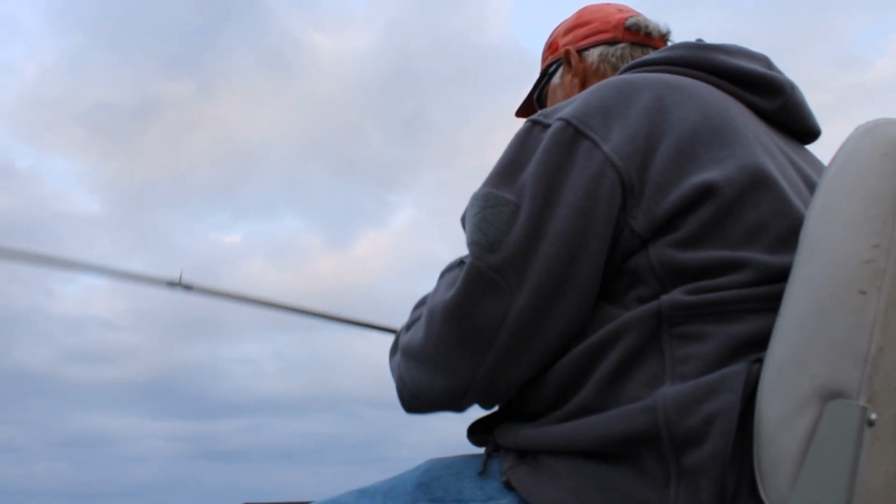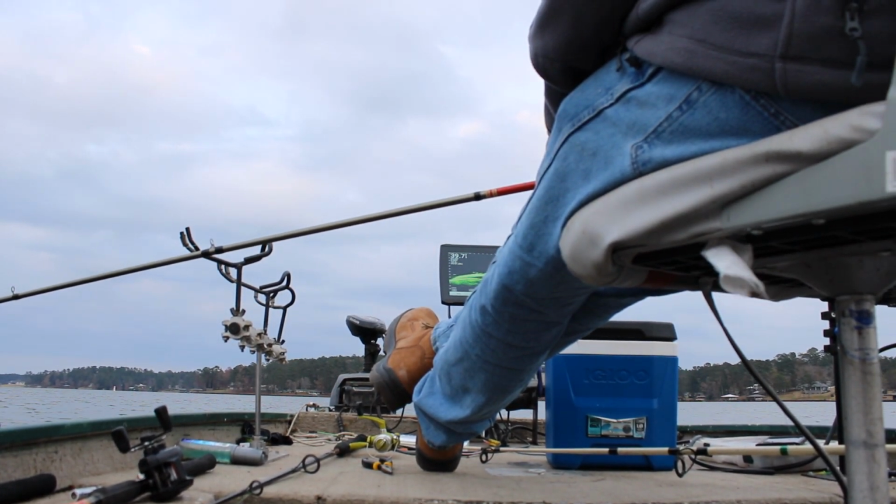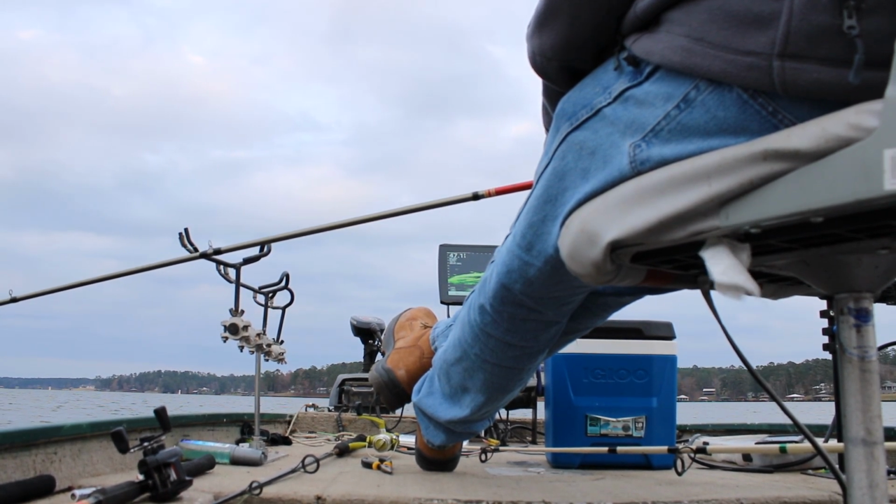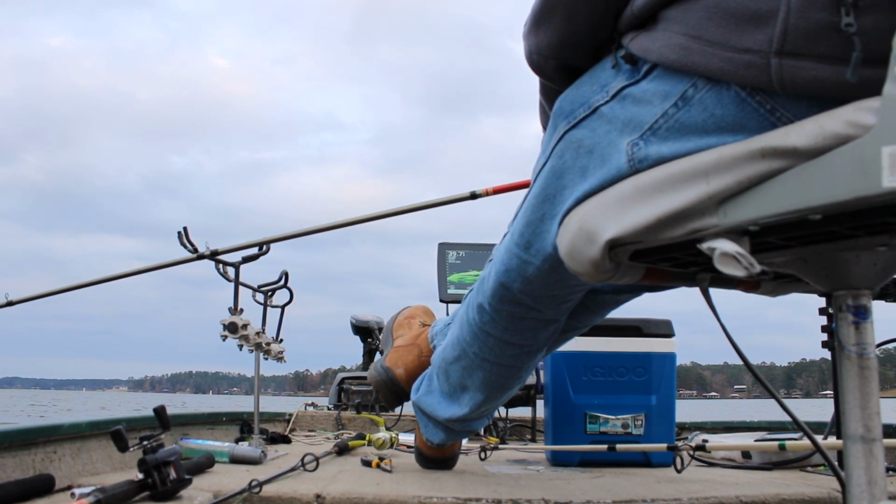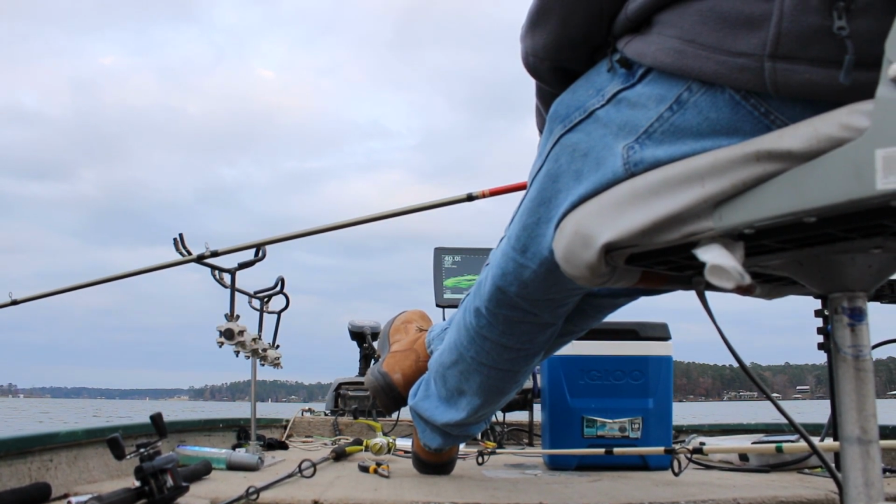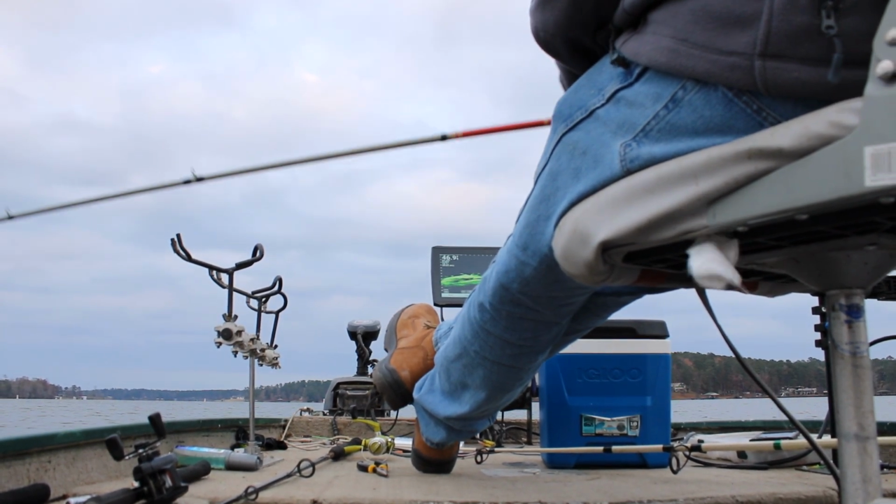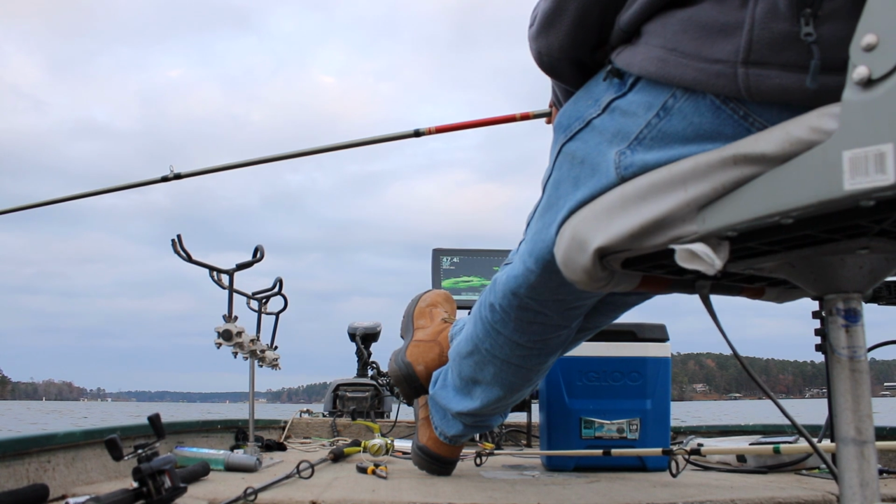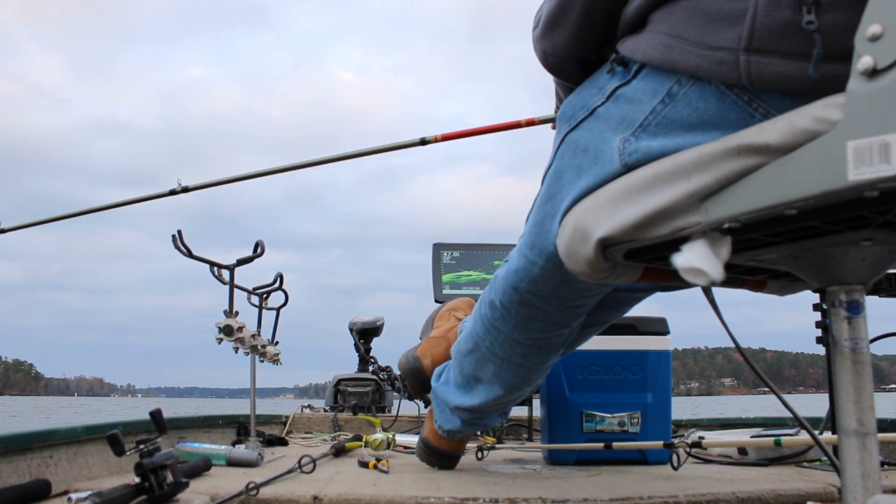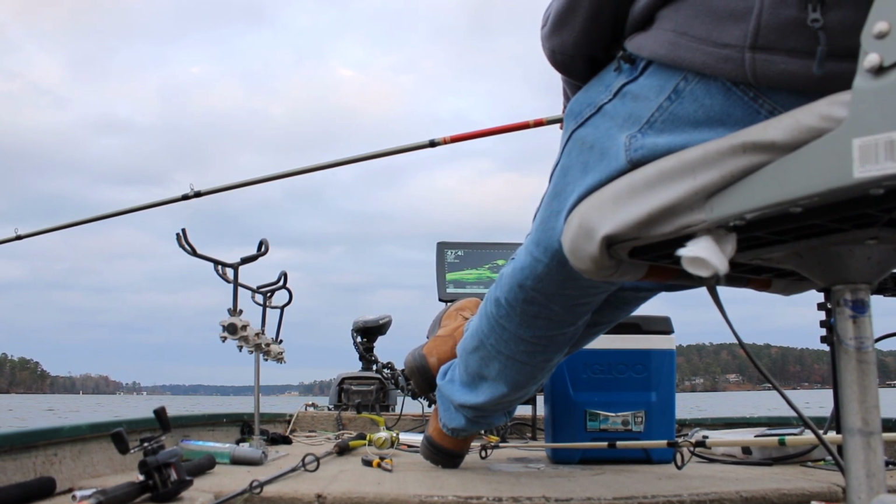There's times out here when they're biting good, I can catch a fish probably every one to two minutes. And then there's sometimes you go an hour and don't get a bite. That's just fishing. That ain't really got nothing to do with the Livescope. It's aggravating when you can actually see the fish are there and you can't get them to do what you want. But I reckon fish are a lot like people. You can want what you want, but what you get is what you get.